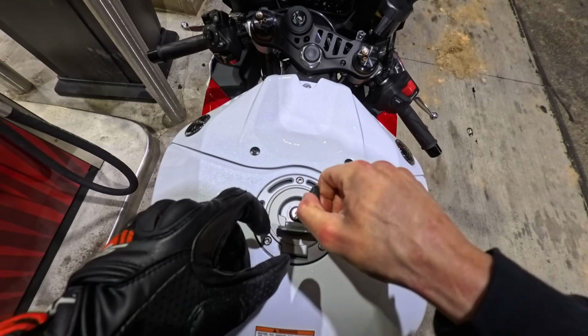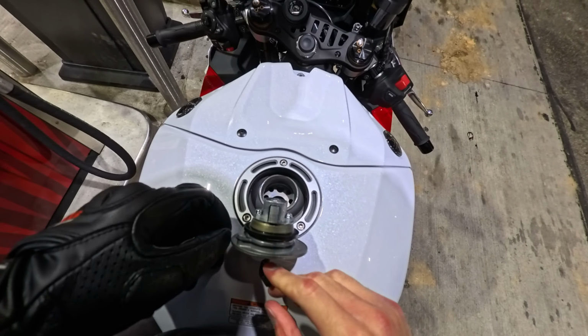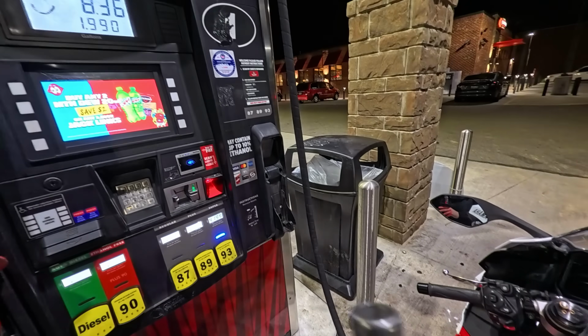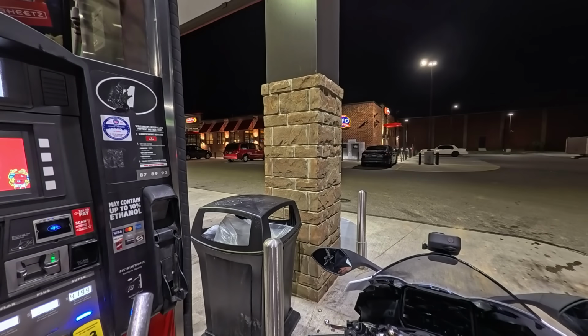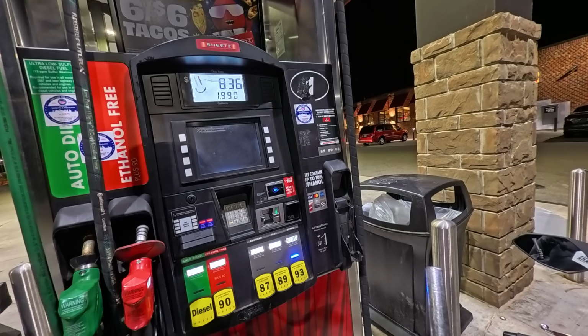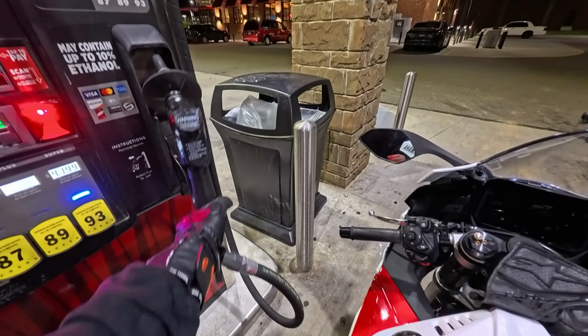This thing has a fuel gauge. It's so awesome. There we go. About 2 gallons. Dude, only 2 gallons in 100 miles? That is 50 miles to the gallon. I'm actually amazed. A little over 100 miles too.